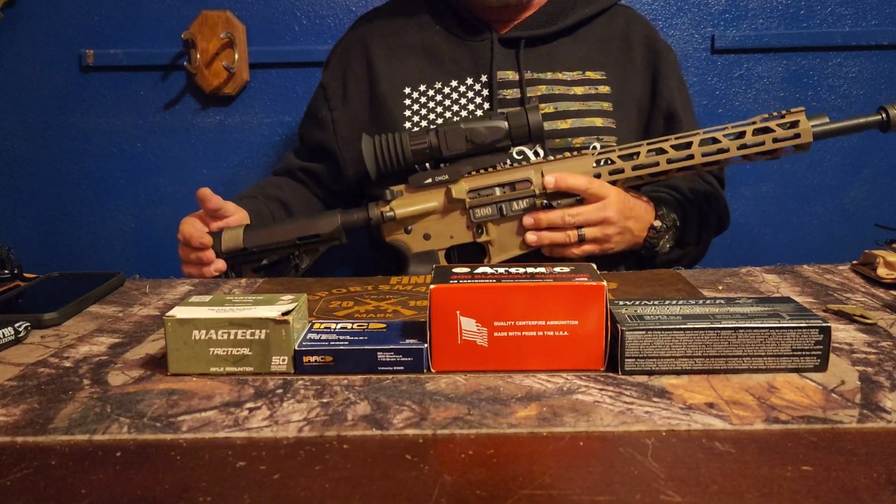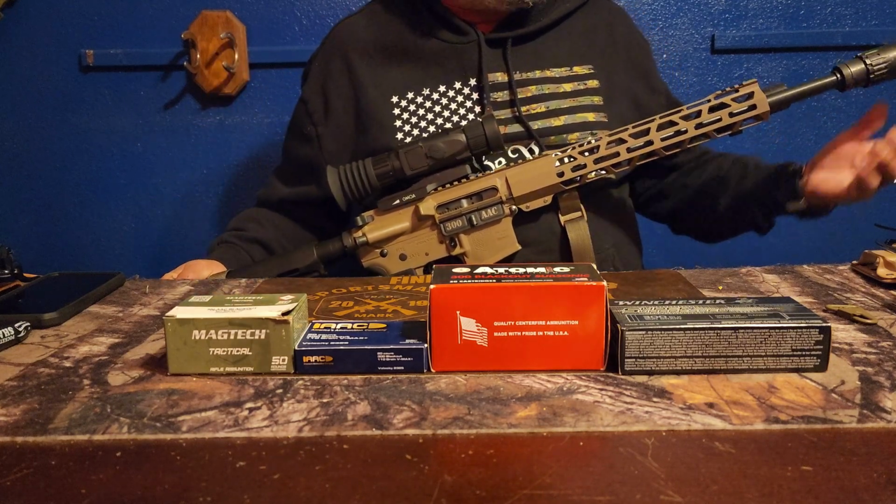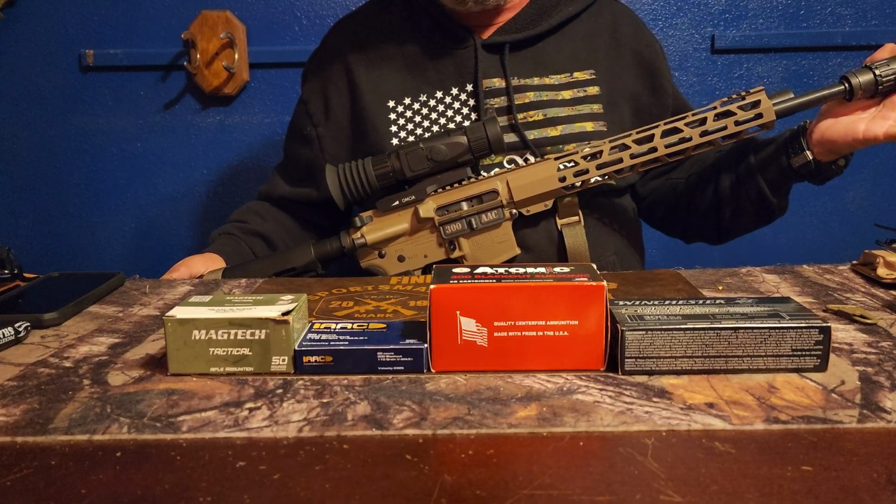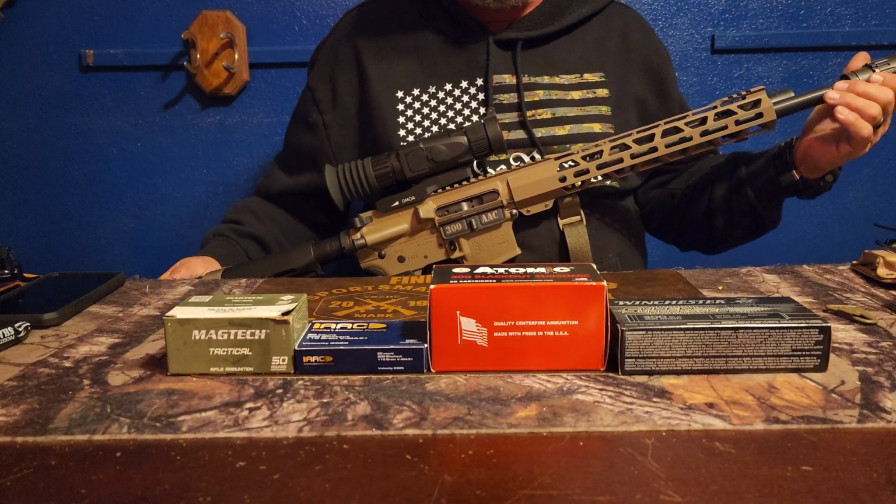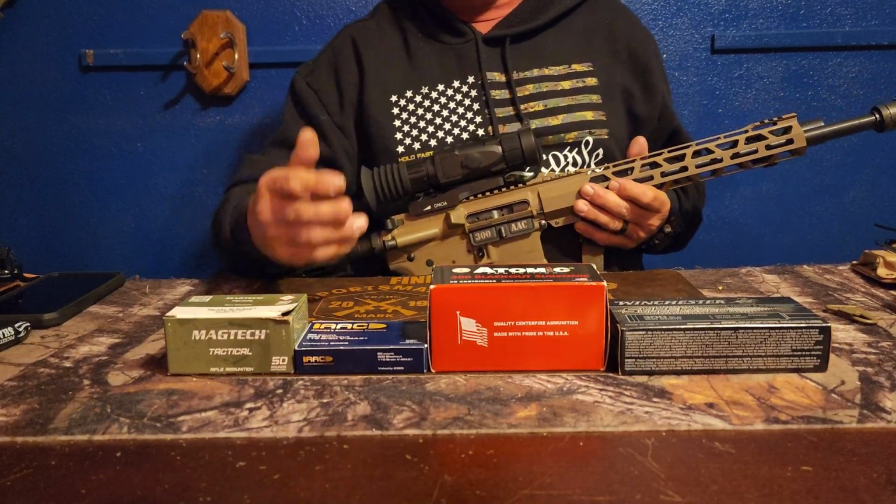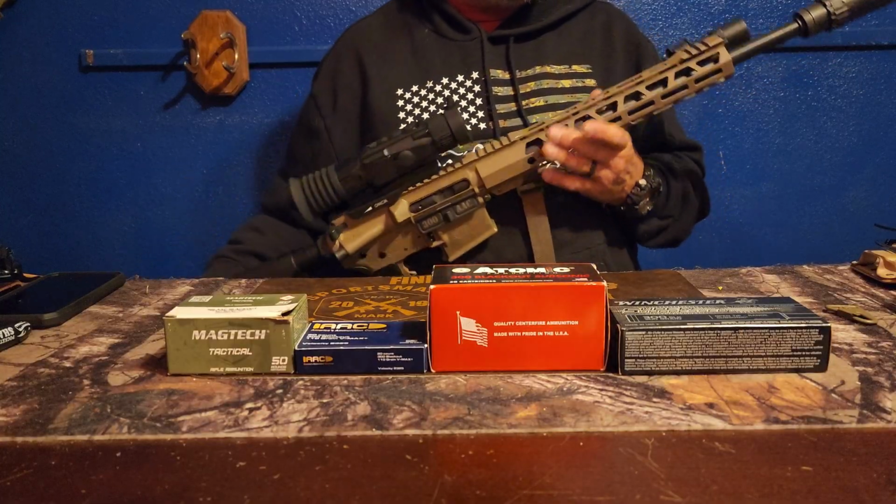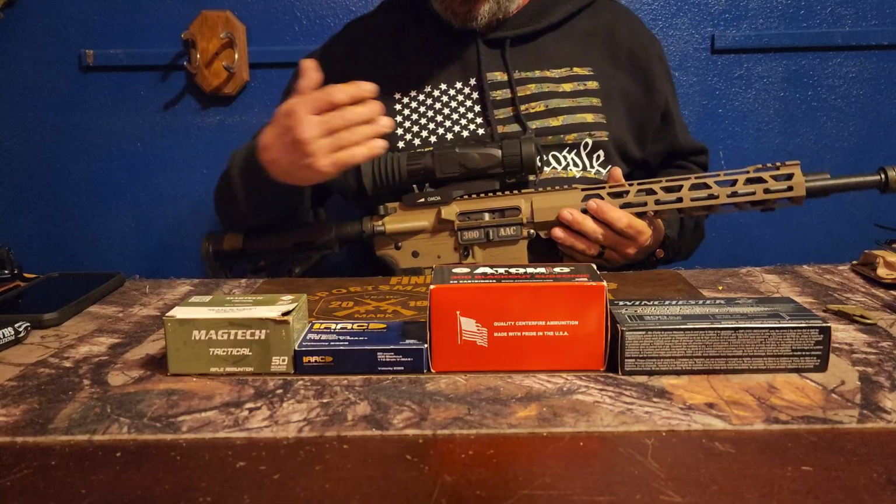Now, this is dedicated to my 300 Blackout. I use it to keep pests down. We have chickens. If anybody watches this channel, we have chickens and we live in the woods, which is a pretty bad combo because everything in the woods wants to eat our chickens. So I run it on this 300 Blackout. I've got a Yankee Hill can on it, and for my light, I've just got an old school Surefire.